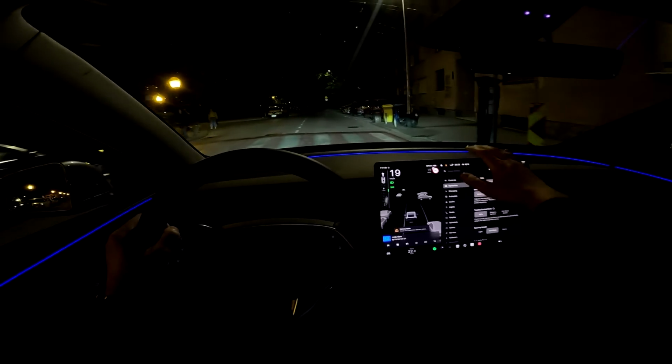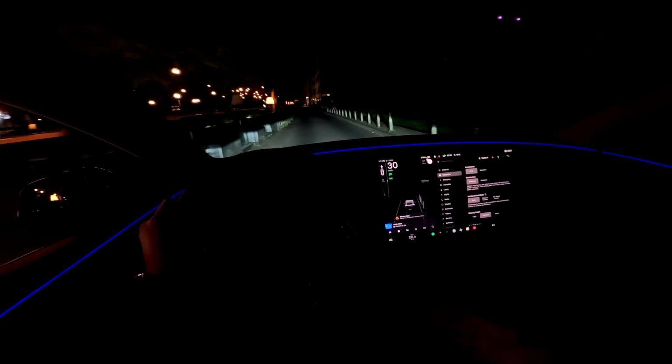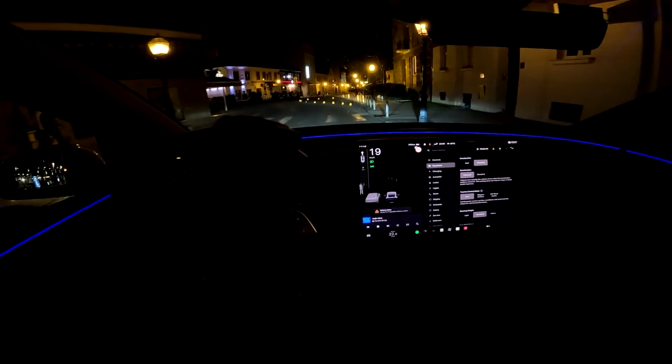And what you can also do, if you go here to dynamics, you have the chill mode as well. So now you have a more chilled and relaxed throttle response, let's say. So if you want to be able to push the throttle a bit more and not have these instant accelerations, then you can drive it in chill mode, and also you can choose between reduced and standard here.